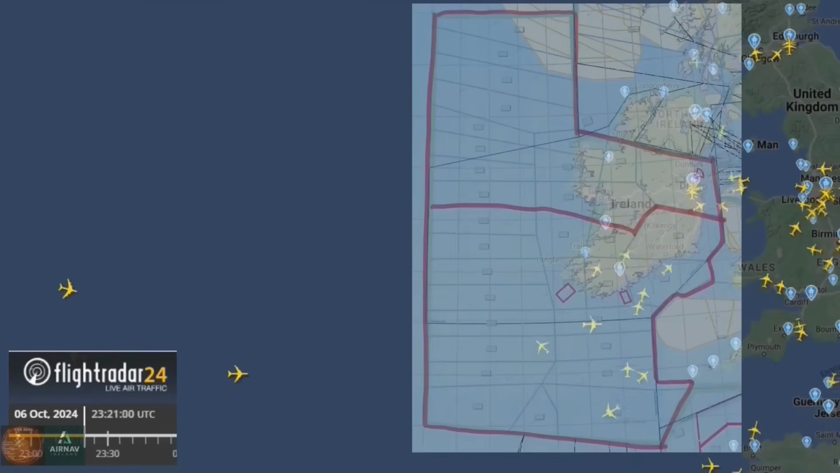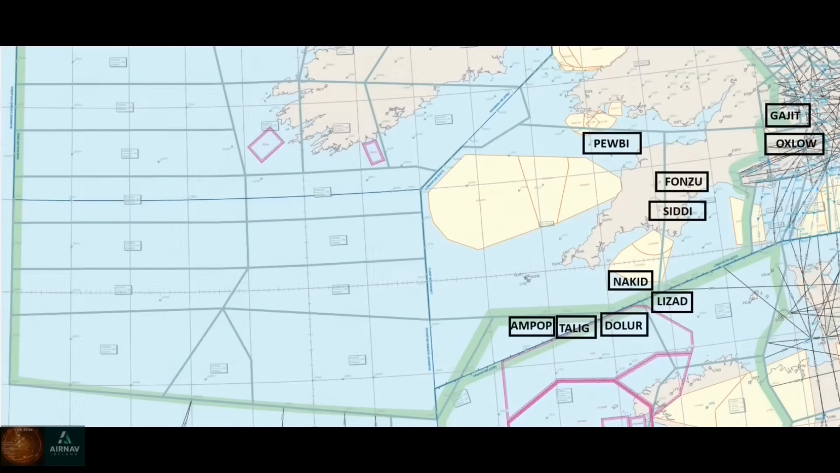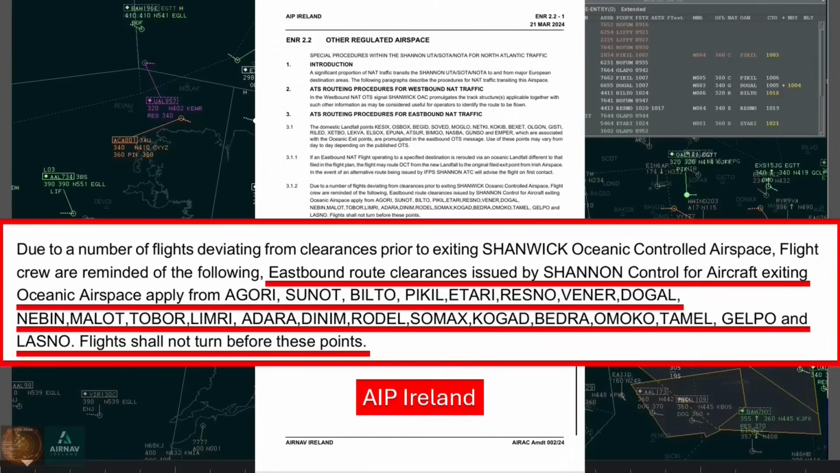Shannon will issue an eastbound clearance from the boundary point to the next significant point. We have standing arrangements with London for certain direct routes, so sometimes the next point can be over 300 miles ahead. Please do not turn before the boundary point. It will be classified as a deviation from ATC clearance and will need to be reported.